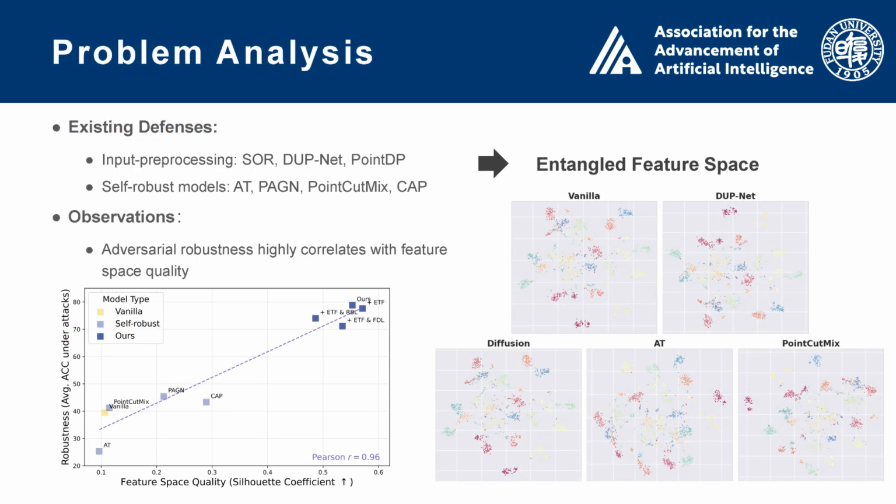Existing defenses mainly follow two directions. Input preprocessing, which tries to remove adversarial noise, and training-based robustness methods, such as adversarial training or augmentations. While helpful to some extent, these approaches don't fundamentally fix the problem. In our analysis, we observe that the core issue lies in the feature space. In many 3D models, features from different classes are still entangled, and clusters overlap significantly. Once an adversarial perturbation is applied, this entanglement makes the model extremely easy to fool.